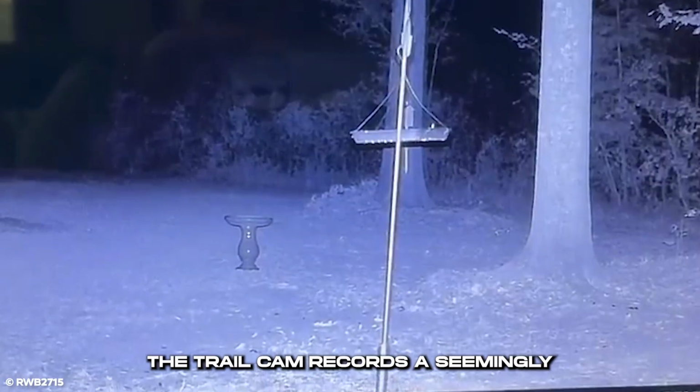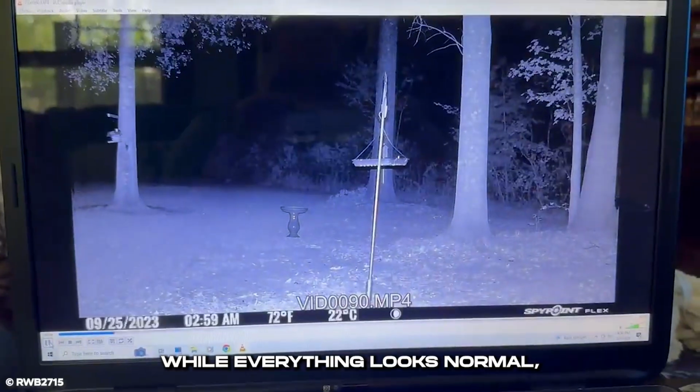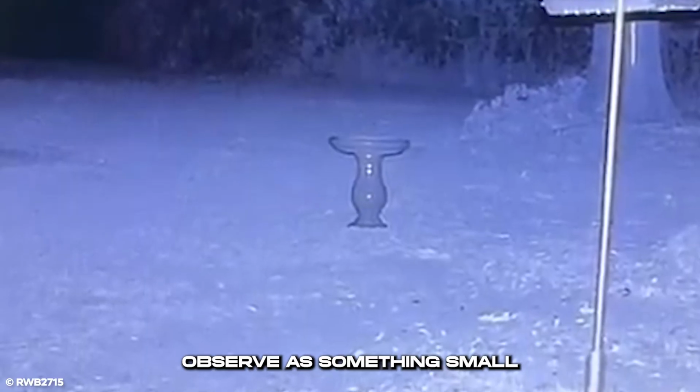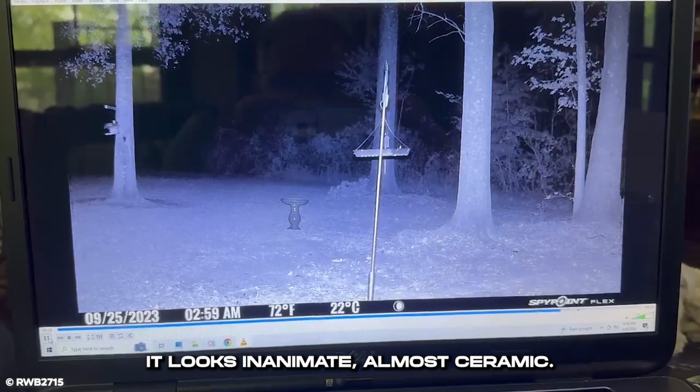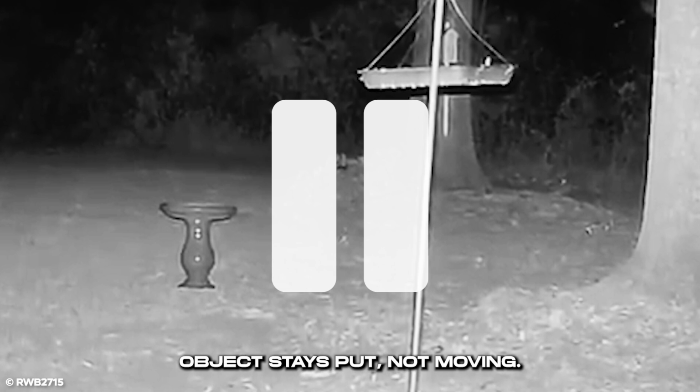The trail cam records a seemingly still snowy night in the woods. While everything looks normal, observe as something small sits in the middle of the snow. It looks inanimate, almost ceramic. The strangest thing is that the object stays put, not moving.